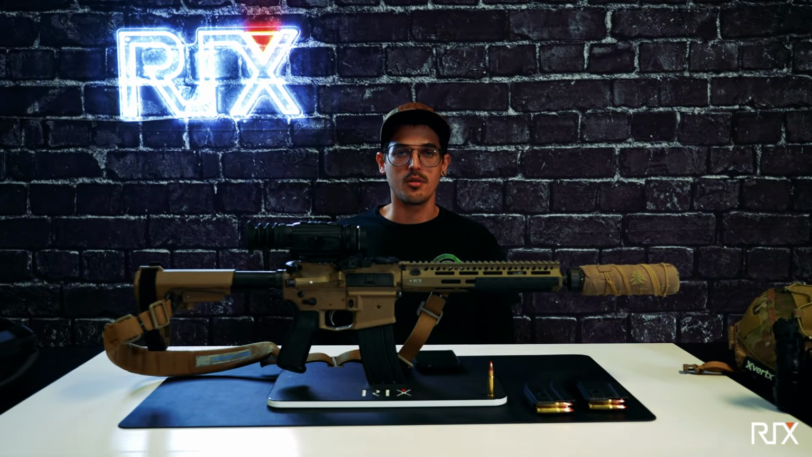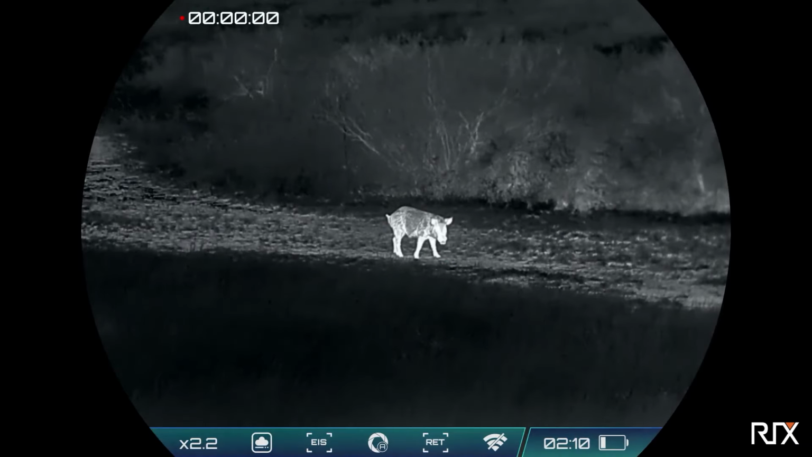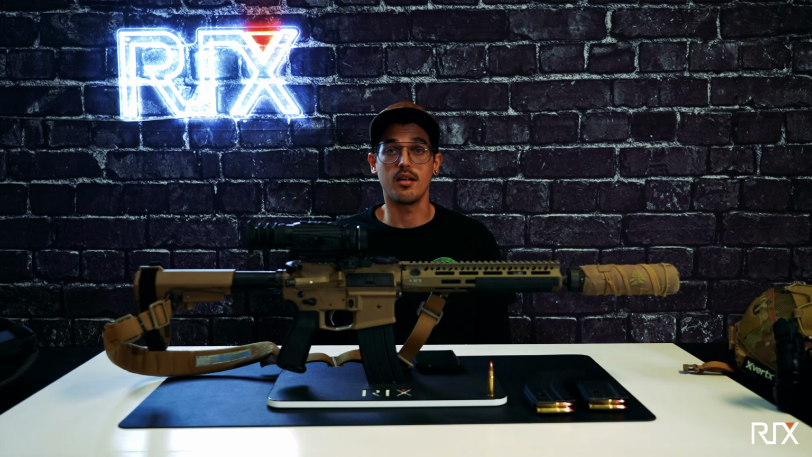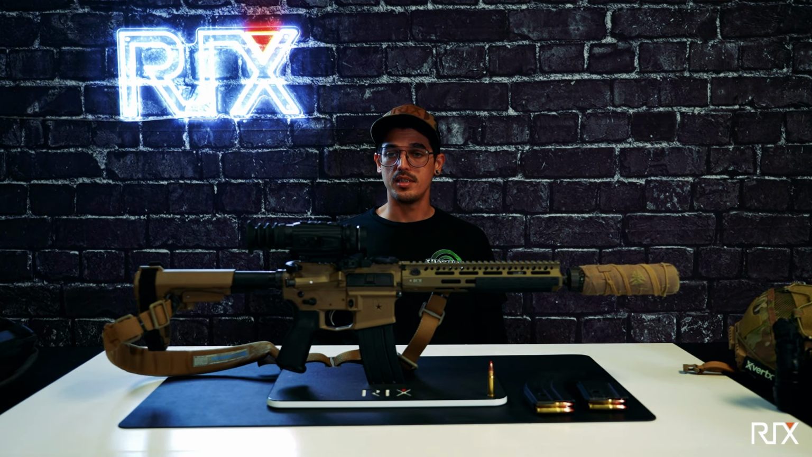We did use the NODs on our way down. That way we were able to actually see what was going on. We did also have our thermals up so that we could see hot targets from a distance. It's easy to use your thermal to find a hot target and to walk or drive directly down in that direction, so you can set up your call and make your hunt a little bit easier. Low light aim can be deceiving. It's easy to use the thermal to find what you're looking for. It's easy to use NODs to make sure you're looking at the right stuff.